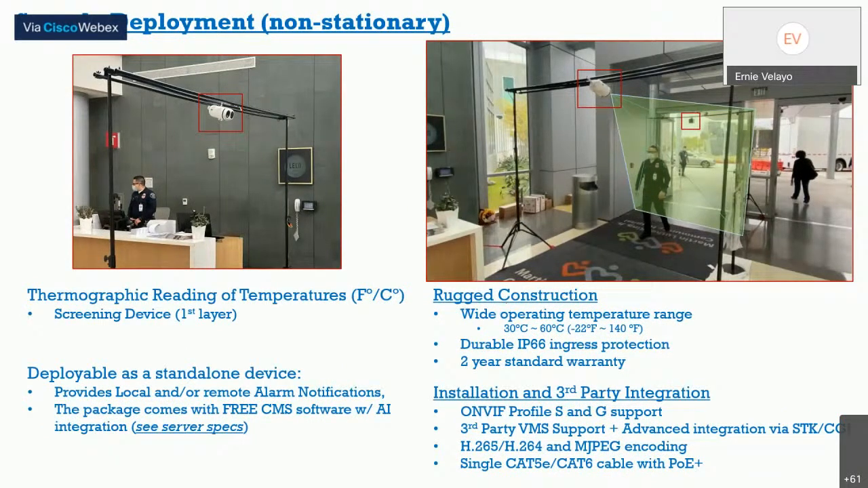So again, the camera can read up to 30 faces in an area, and the lens can adjust to how wide or narrow the facial recognition pickup needs to be. Again, the camera is not a medical device, and please refrain from using terms such as coronavirus detector or fever detector. This device will not detect any diseases, just the temperatures.